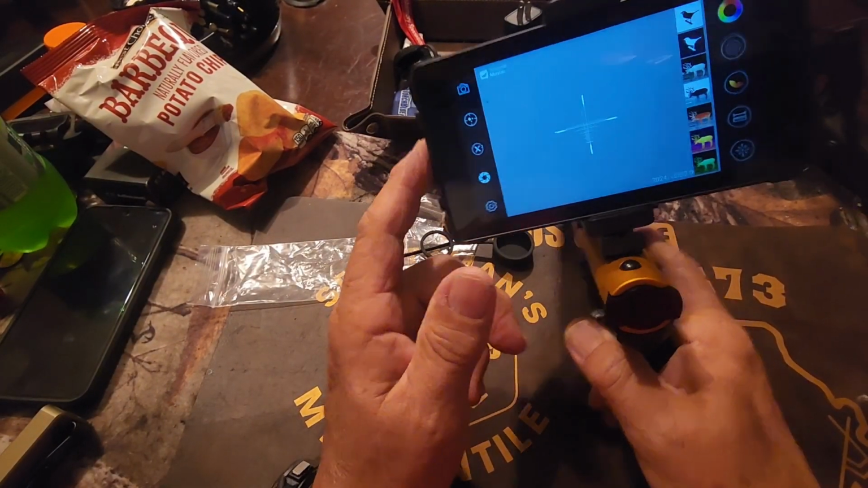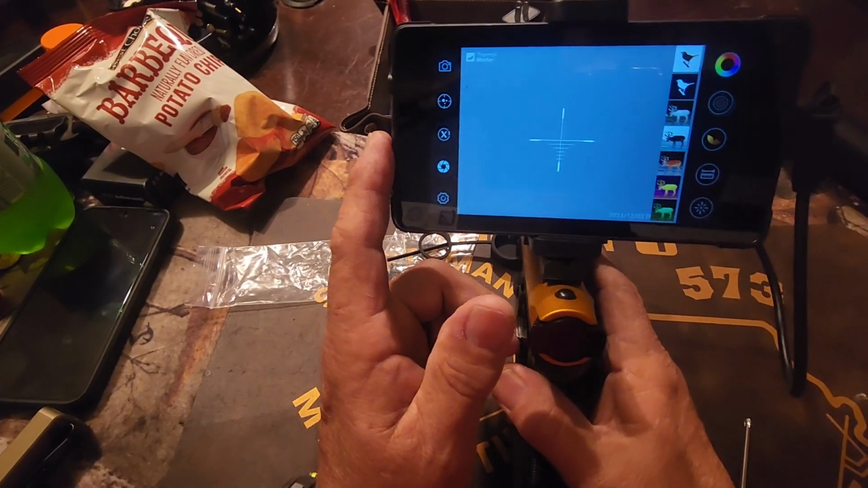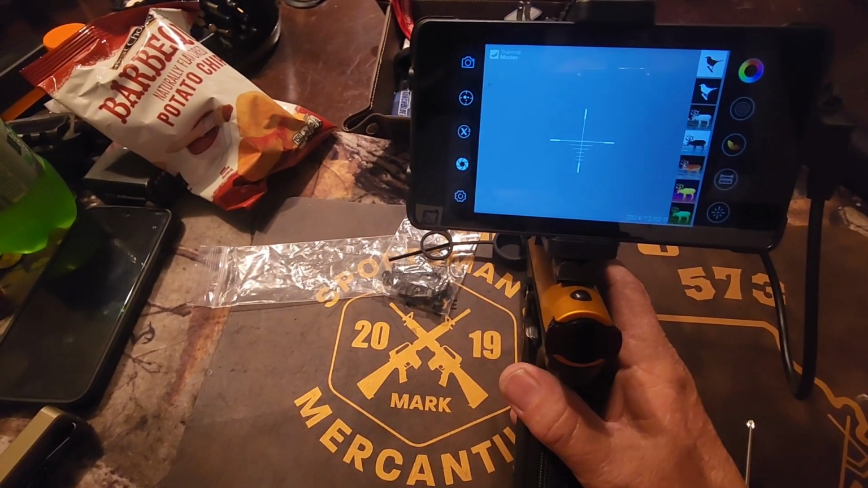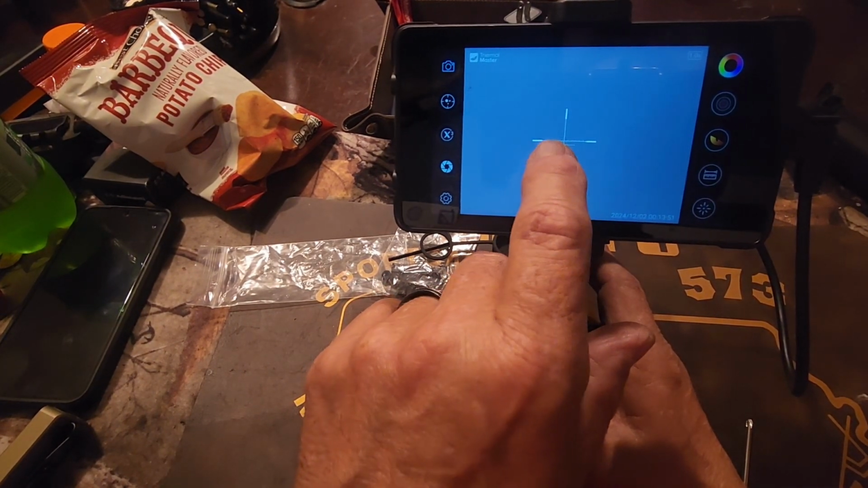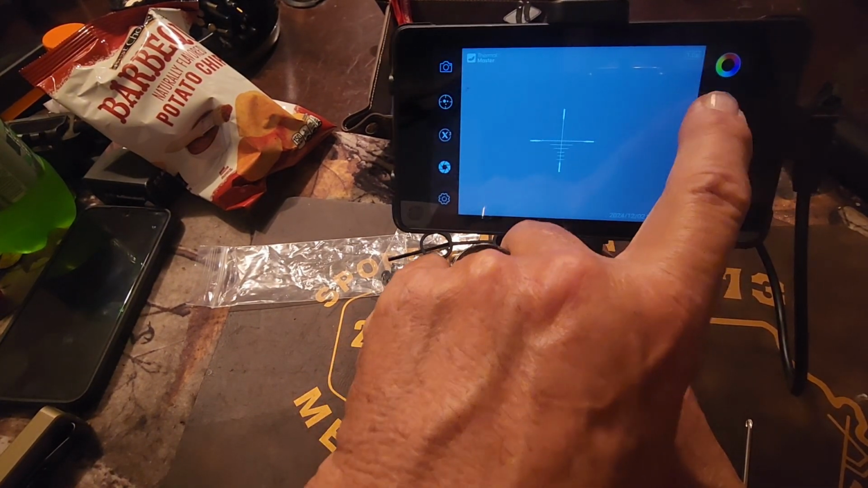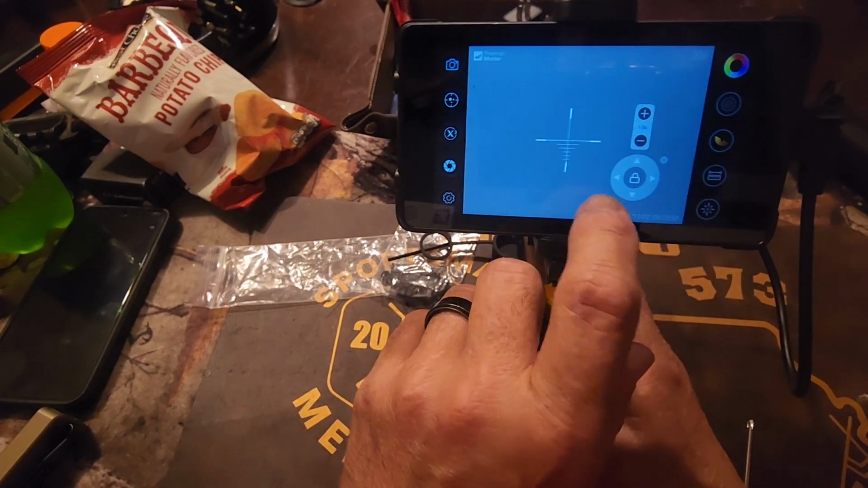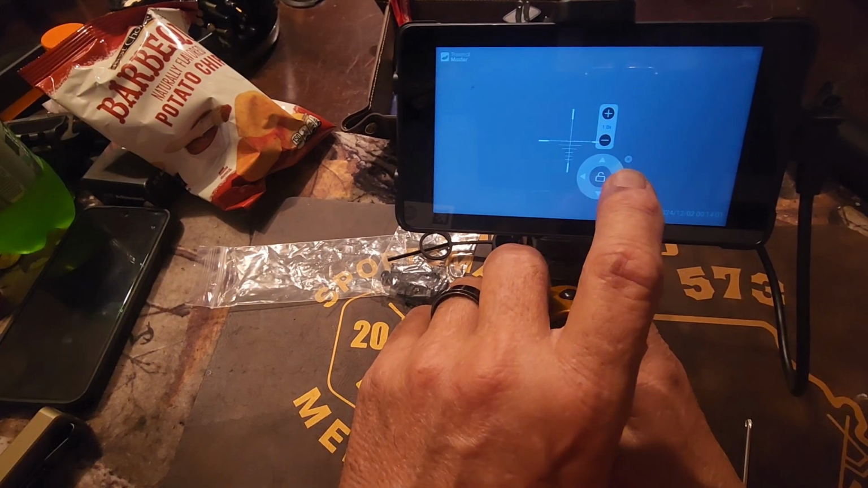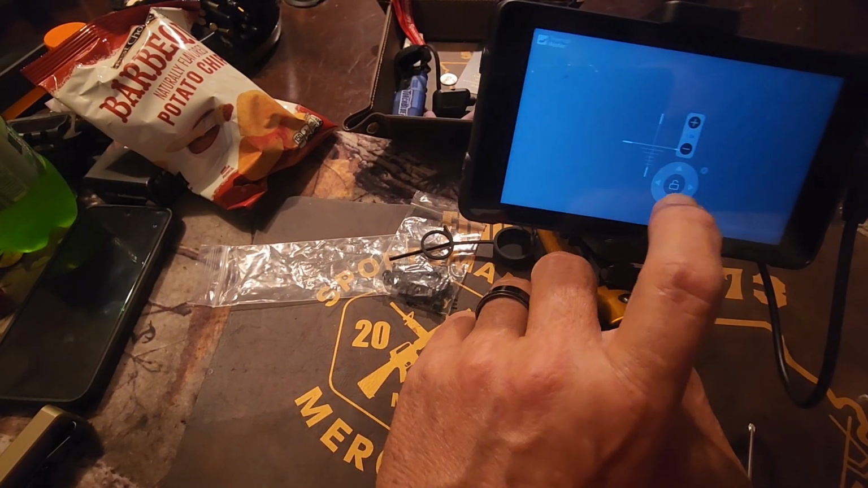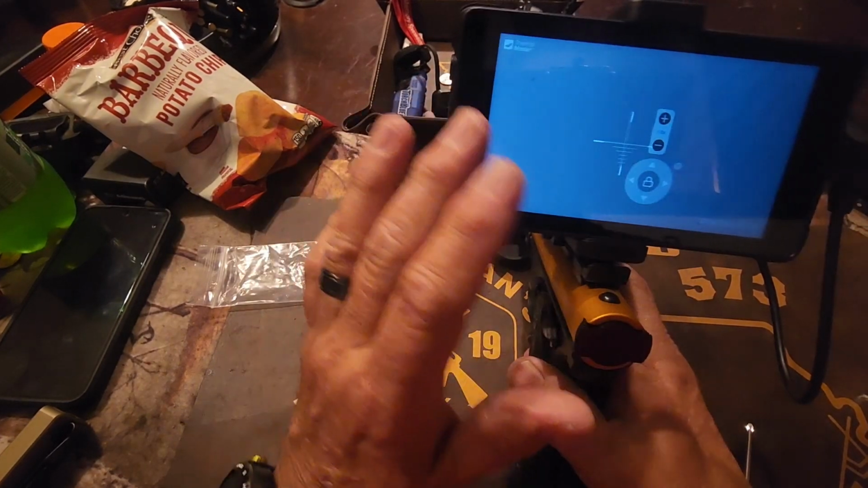Now you can replace this with your phone, which is what I'm going to do when I'm shooting. That way it'll pick up the audio, and it's just easier than having my camera set up and everything. But there's your crosshair. Now when you turn it on, you can move your crosshair with this little button right here. And then you can lock it down. You can shut this off.